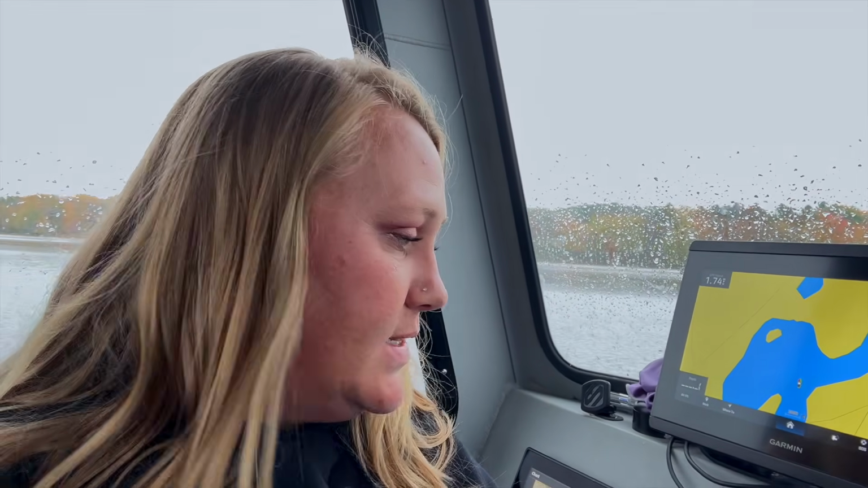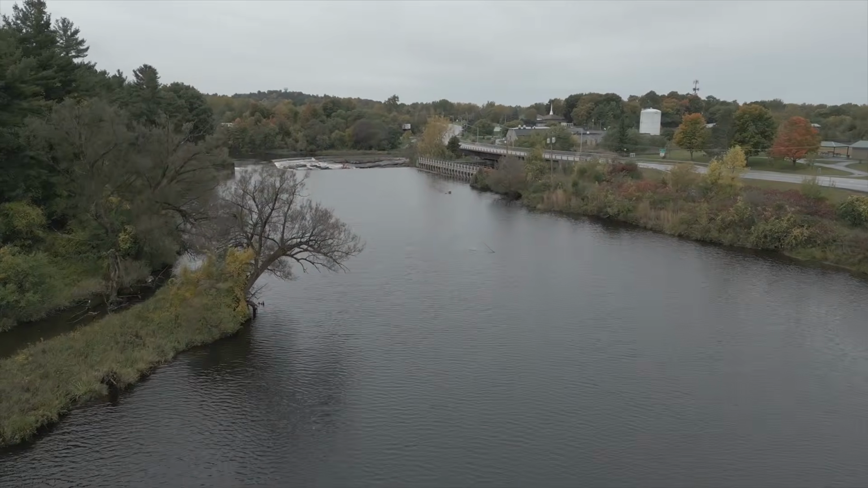We are starting our second day out searching for Guy Pyke on the Black River. Today we are at the Marble Street dock. That's where we're starting at. We're going to be going down. We are going to be searching to the west side of the Delano Island.